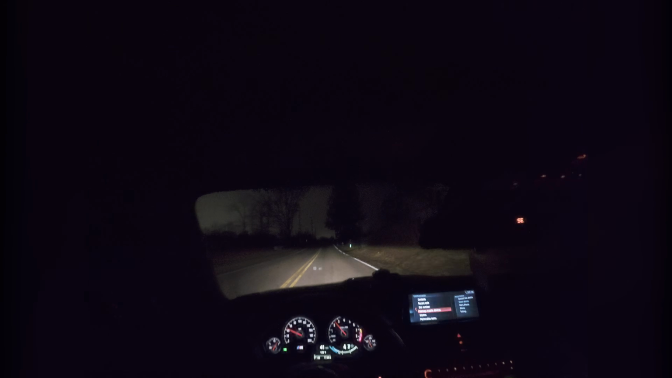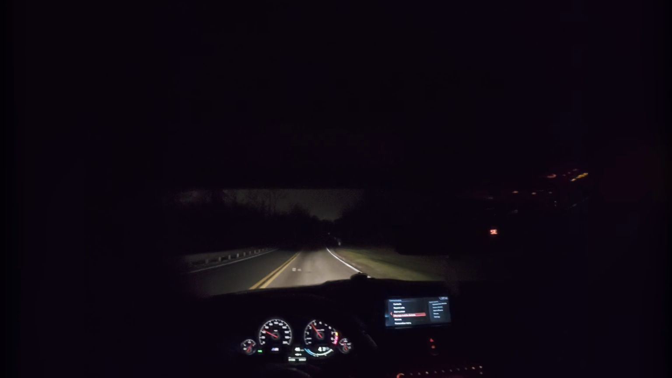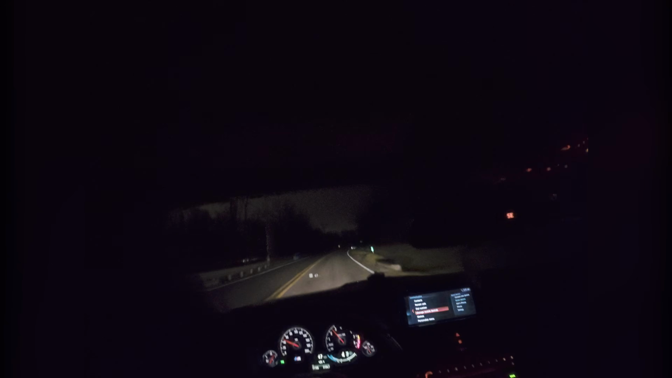But as far as this is concerned with the Pilot Sport 4s, no matter what condition it is, you're going to lose traction in the M models of the F chassis. Once we get out to Route 30, I'll do a pull and just kind of show you. I'm about to pull up on Route 30 now.